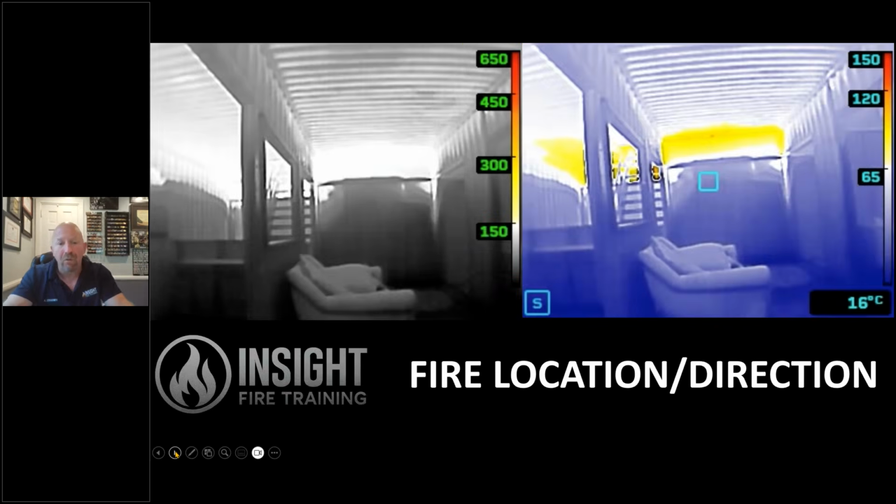So let's do another one. Which way is the fire? TI basic on the left, survey mode on the right. And for my friends overseas, this one's in Celsius. So if we read grayscale really well, which most people don't, we see a big blob of white straight ahead on that wall. And then we see this shaded V pattern to the far left where the stairs are, and if you look really closely, there's also a doorway in the very, very far left corner.